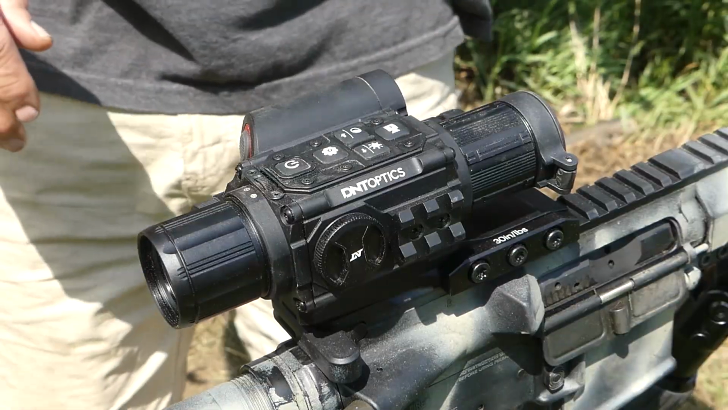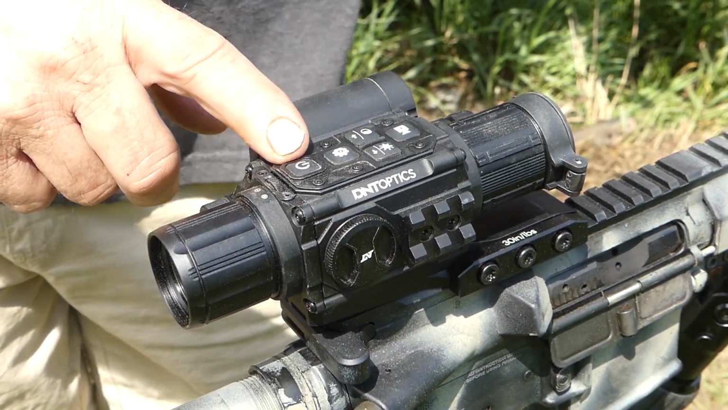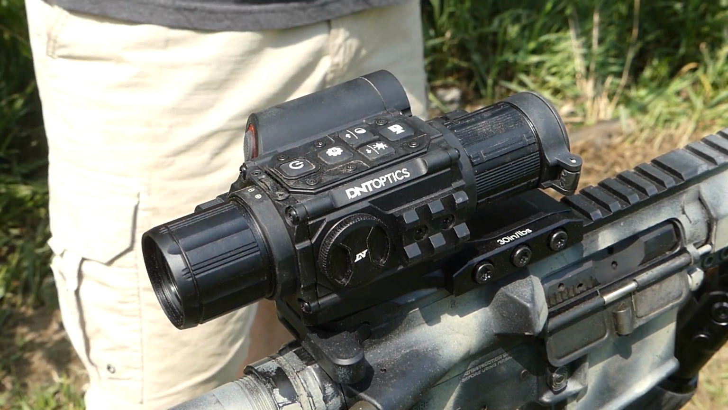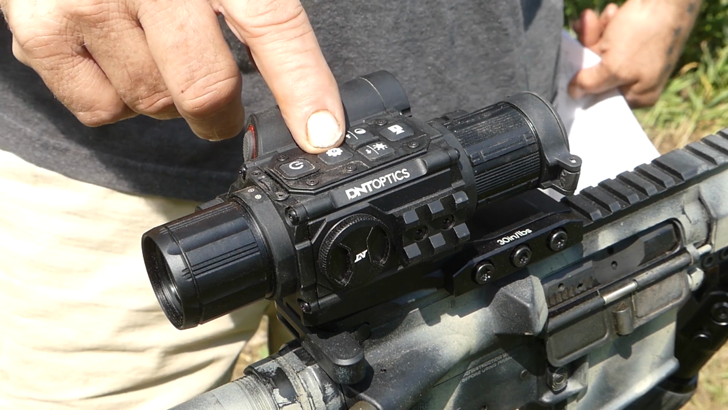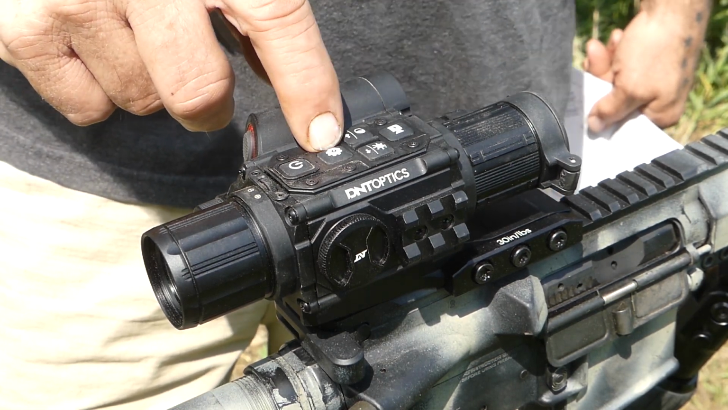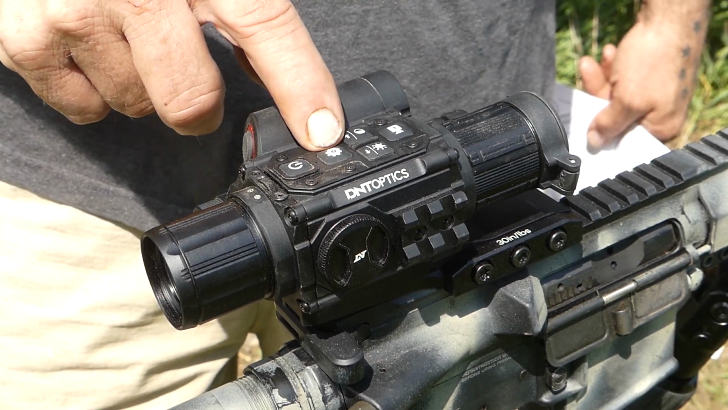Alright, so I'm just going to touch on some of the controls here. You have your power button here. You're just going to hold that down for a couple seconds, and that unit will kick on. Here is your menu. So you cannot be in Wi-Fi, or you can be in Bluetooth, but you can't be in Wi-Fi for this to work. You have to have the Wi-Fi turned off.